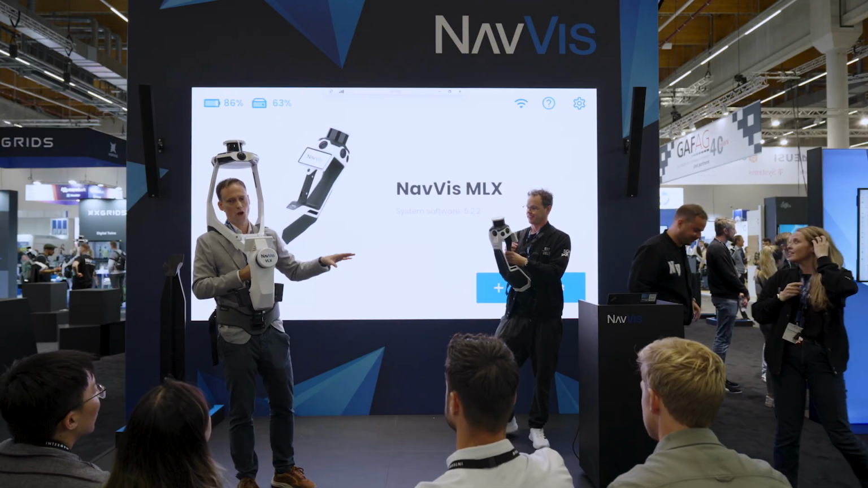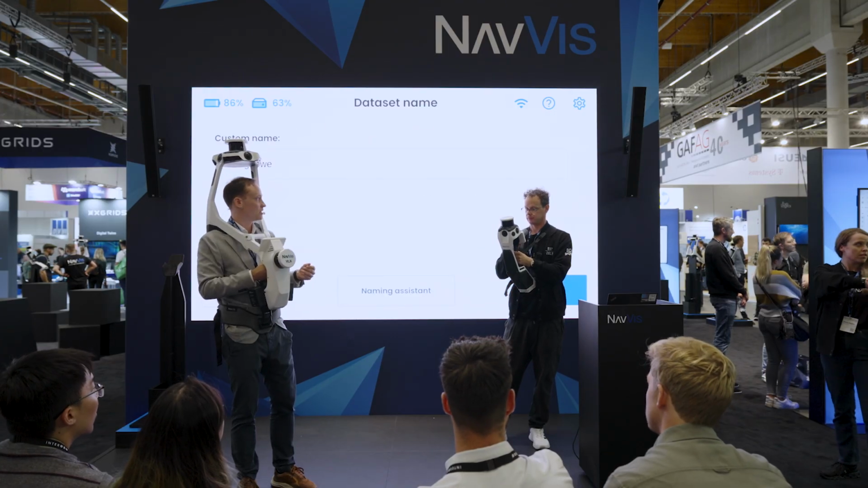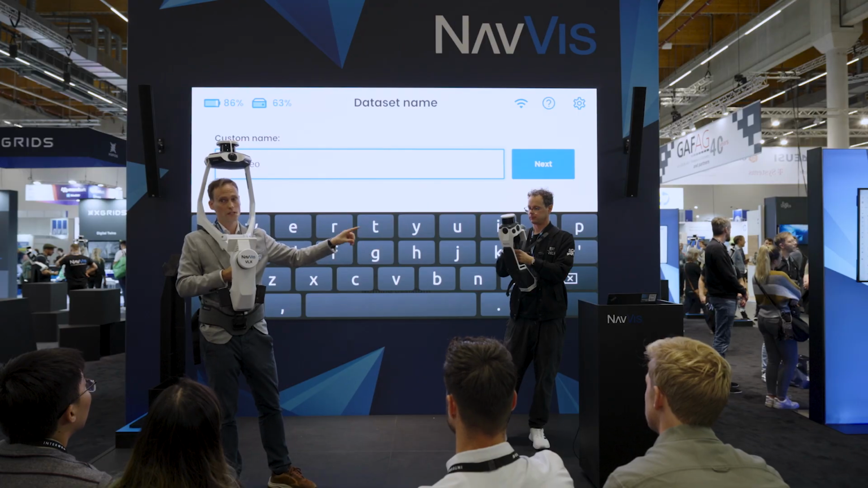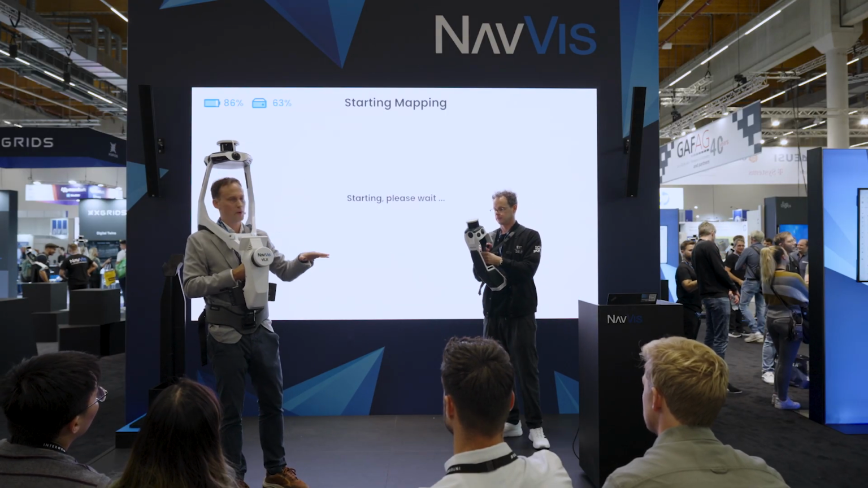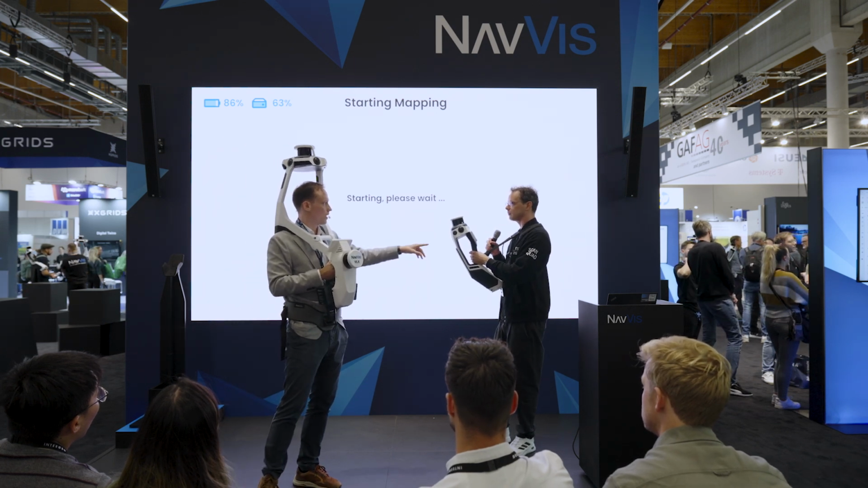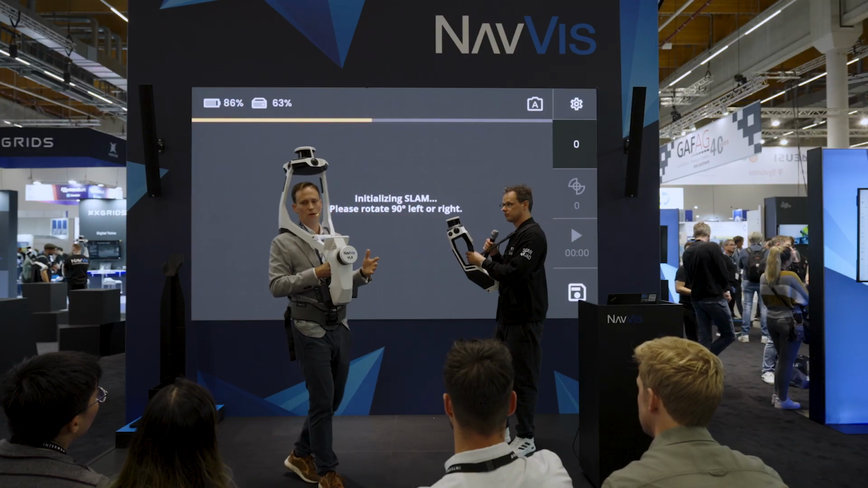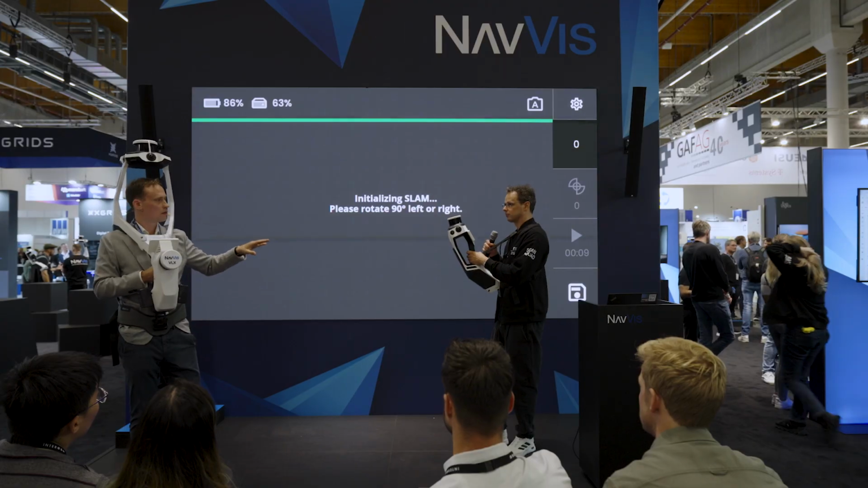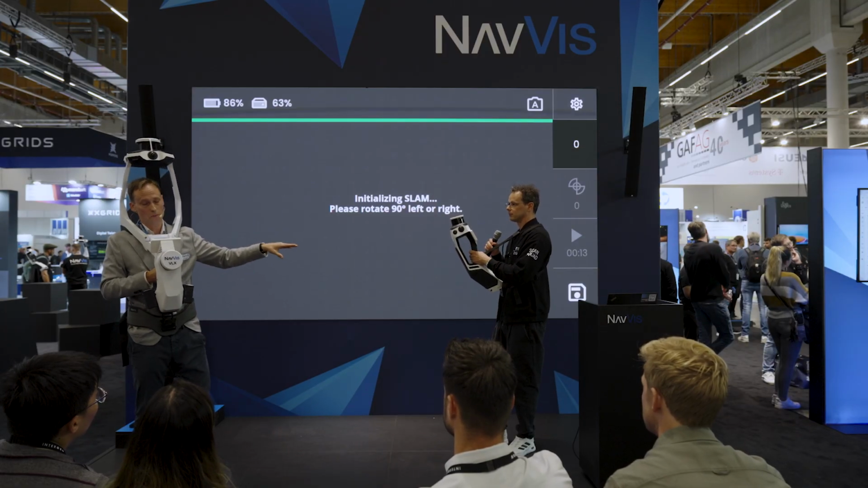As a fallback, you have the VO cameras, which allow you to take imagery to stabilize the SLAM. You still have a built-in screen. We think it's super important that you have this reliability, that you don't have to rely on a third-party device like a smartphone. And you have a harness, which allows you, again, to scan the whole day.